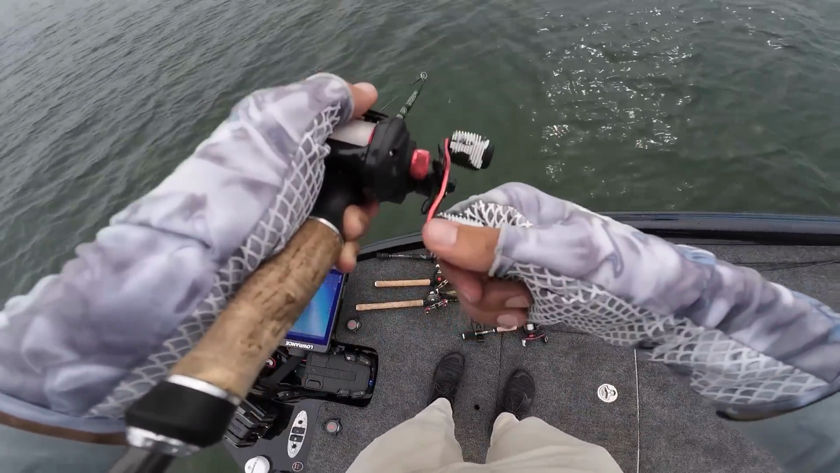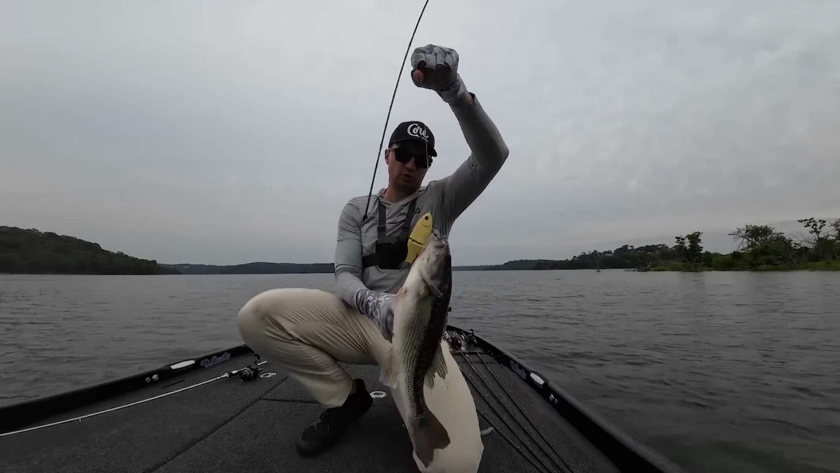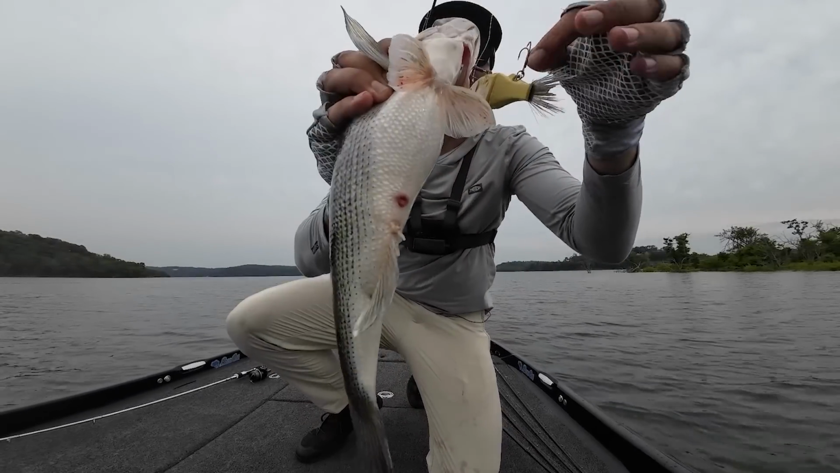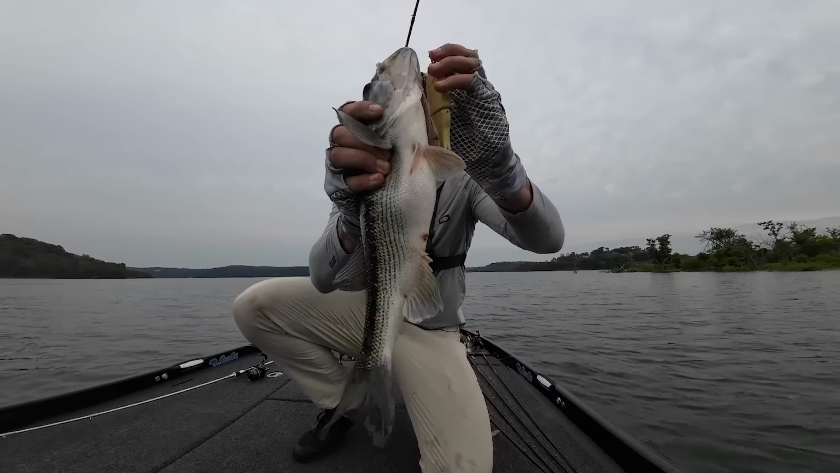We got the bait now though. Beautiful fish. Look at that guy. These are good quality fish out here on Beaver. That's a really nice one. On that Bent Bill Customs little bender, if you guys want to pick up this bait, they're available at Hook, Line, and Sinker, as well as Tulsa Tackle.